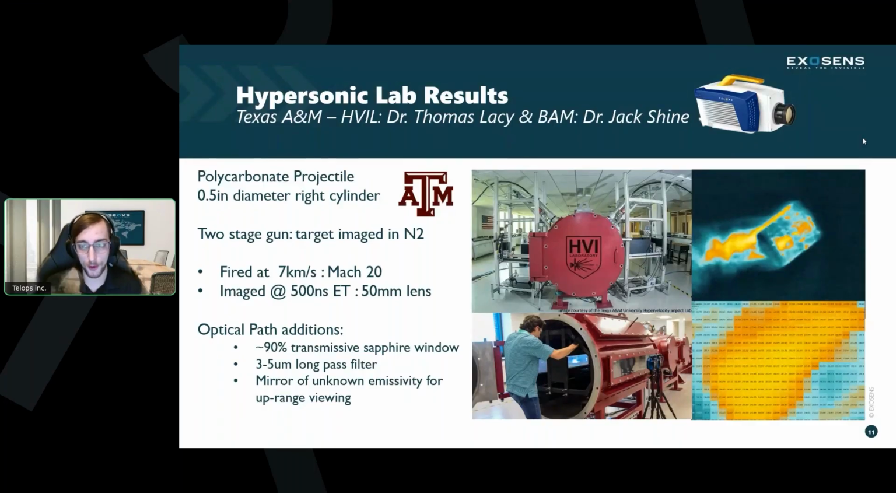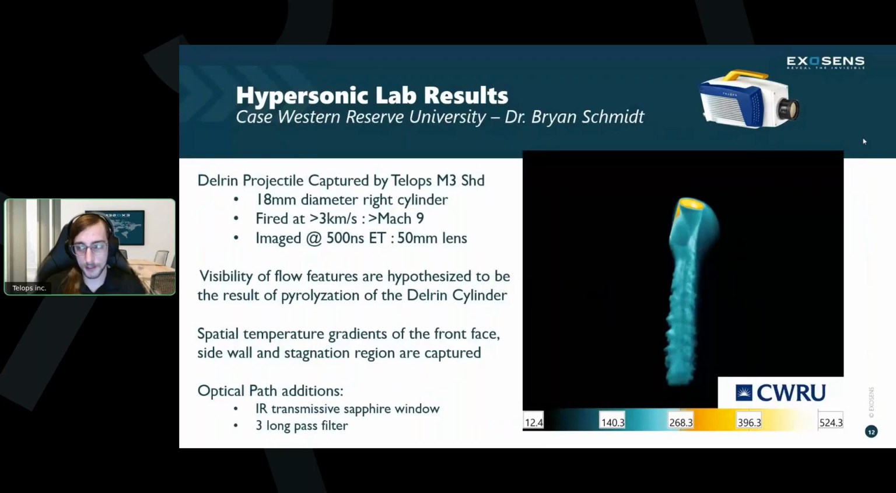Interestingly, they will also be receiving one of the first units of this camera before the end of 2025, and we hope to collect a lot more great data with them going forward. So one more example that we have, and this is an even prettier picture, from Case Western Reserve University. This is the lab of Dr. Brian Schmidt, the HOP Light Lab out there in Cleveland.